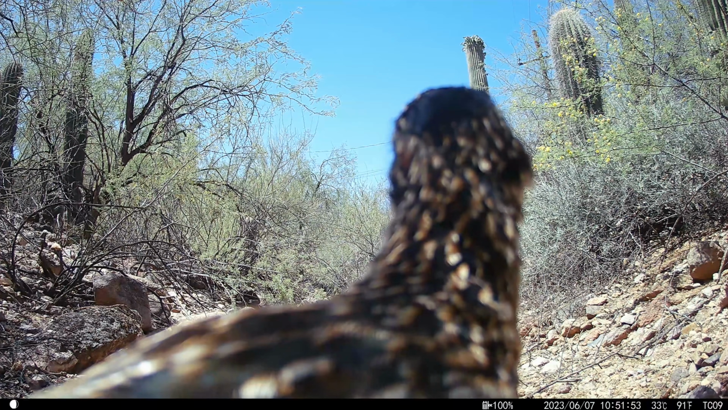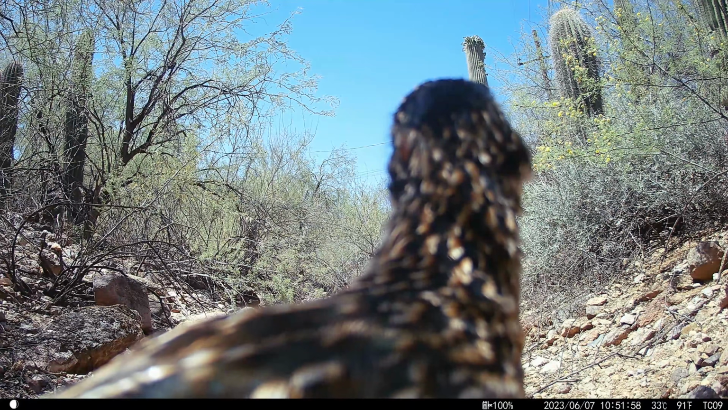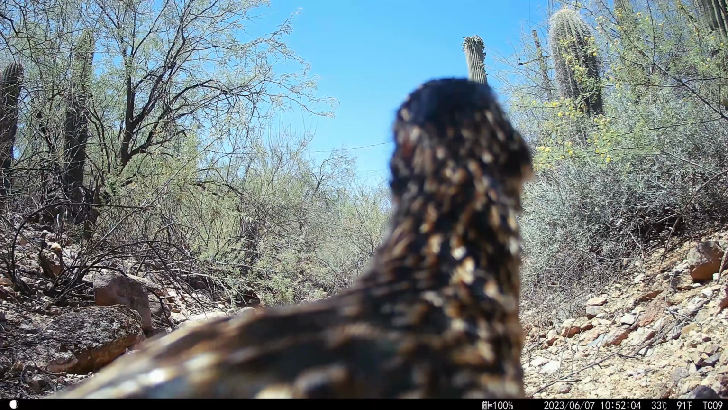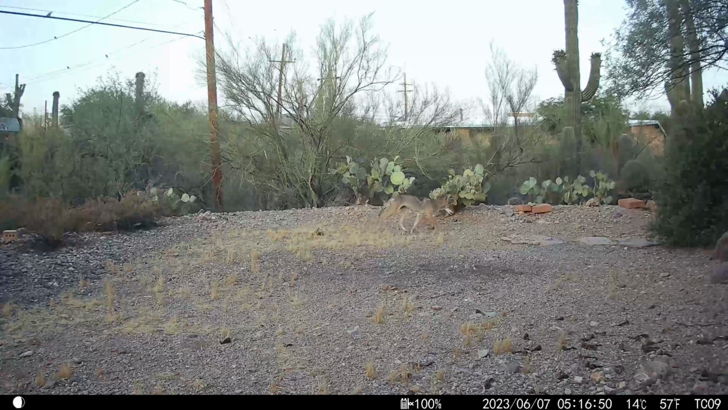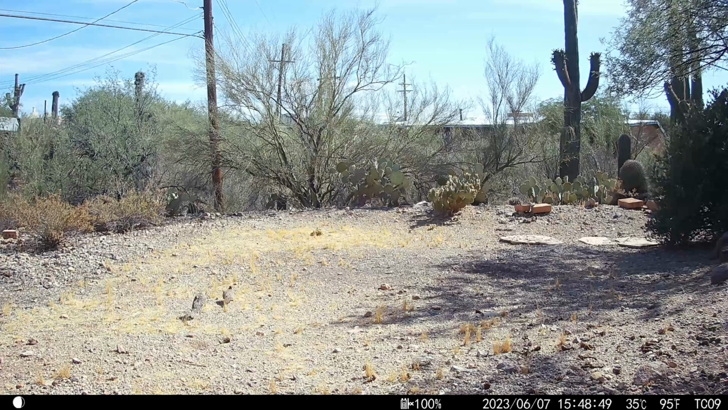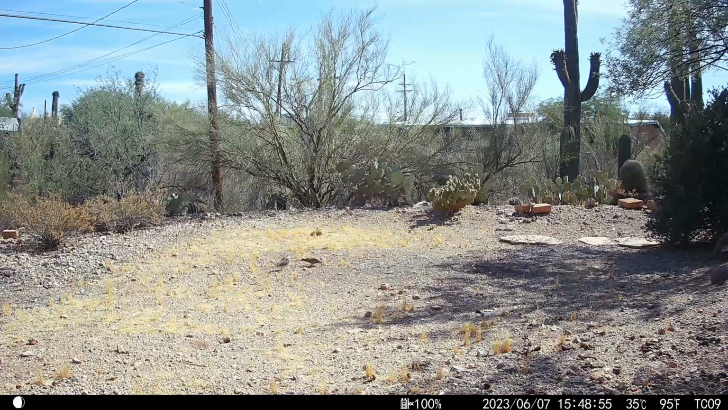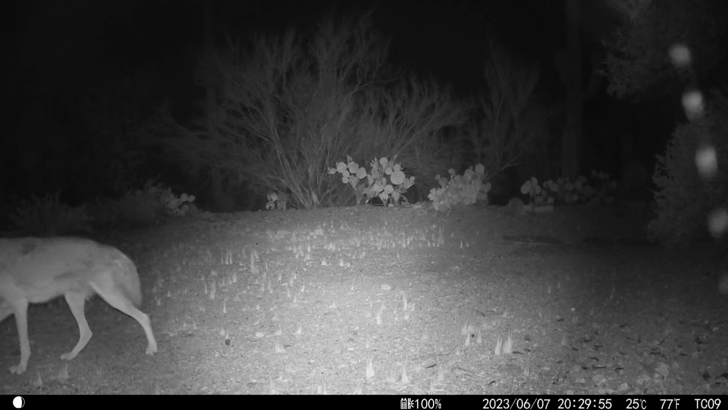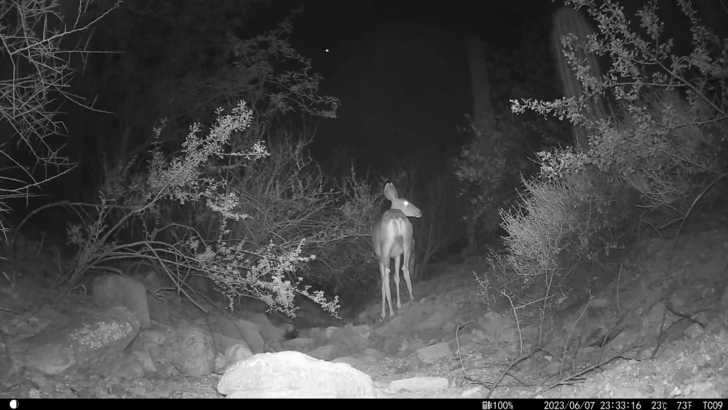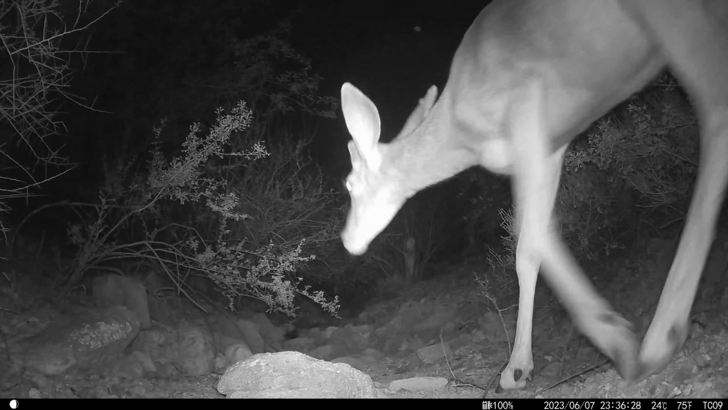I wish this roadrunner had turned around. Here's that buck again investigating the camera.